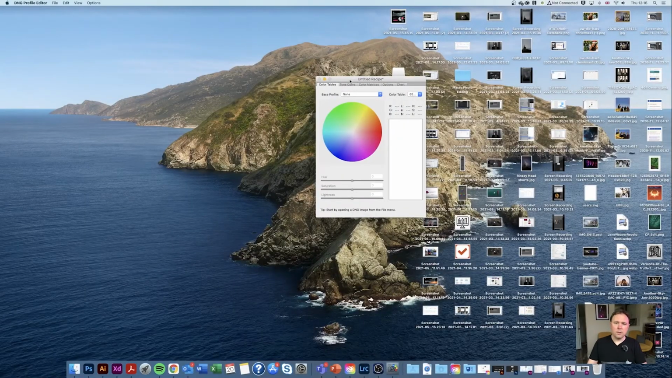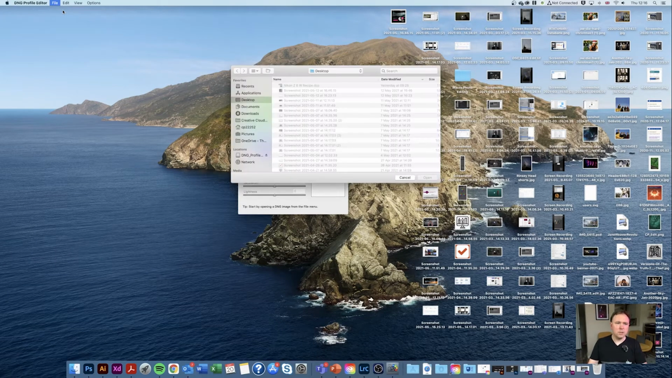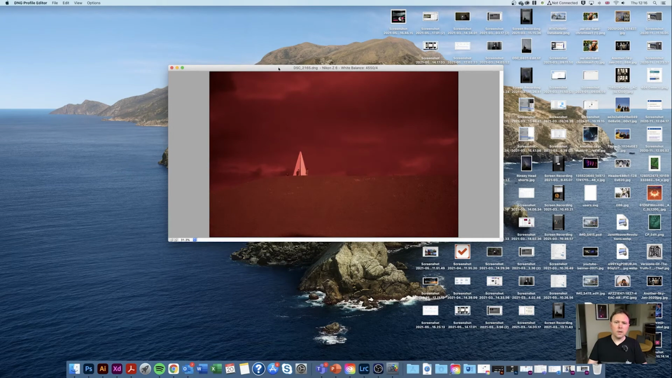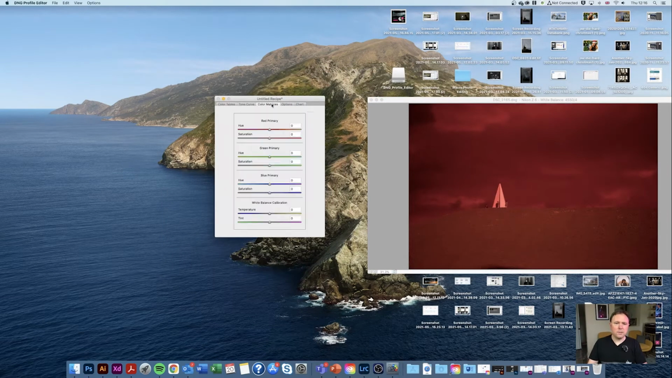Here we go. And then we need to just go to File, and then we need to go to Open DNG Image. And then you need to find your file that you've downloaded. So here we go, here's my DNG file. So I'm going to click Open. And now we can see our image. So we're going to go into Color Matrices, and then we're going to go into White Balance Calibration, and I'm going to pull this all the way to the left.